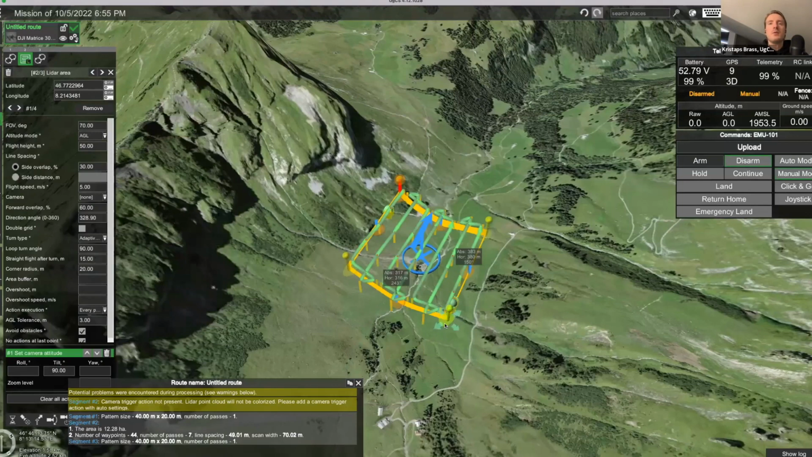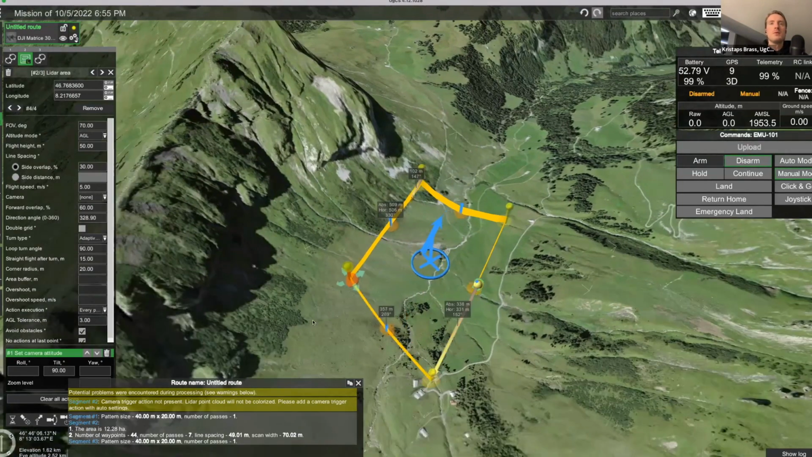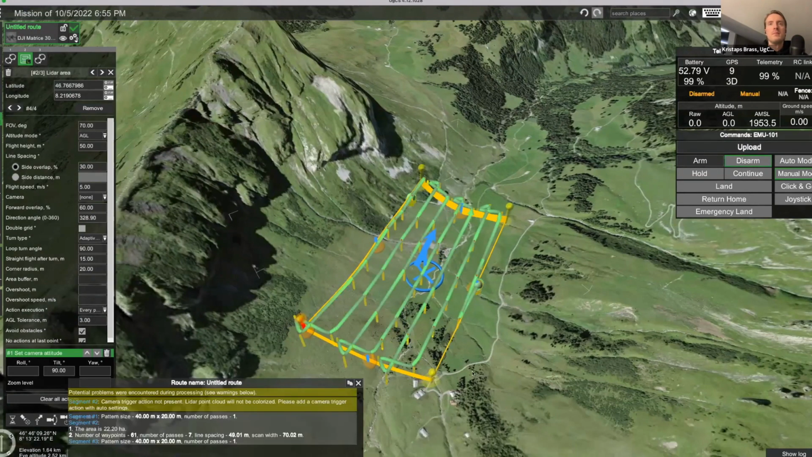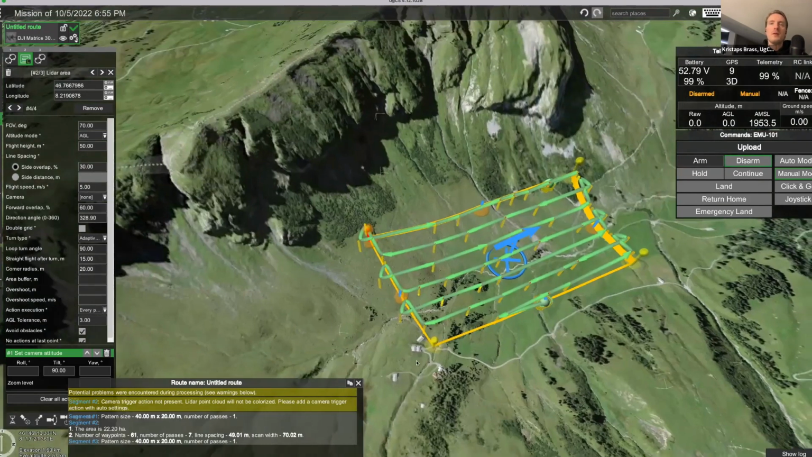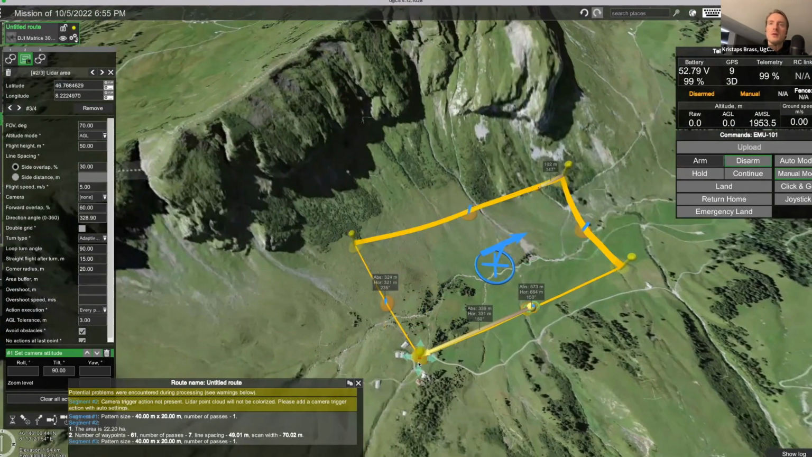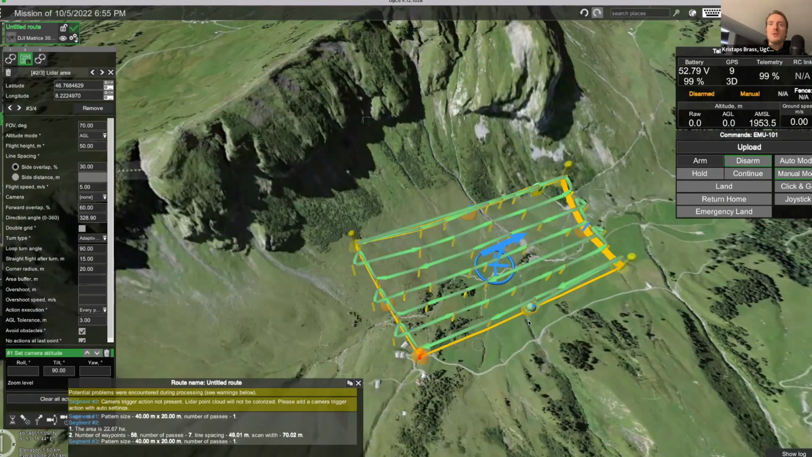So, and I think that now we should be able to increase the size of this route even more. Well, then you can see how it looks like now. I'll just move this corner outwards a bit as well. So this is looking already quite good.